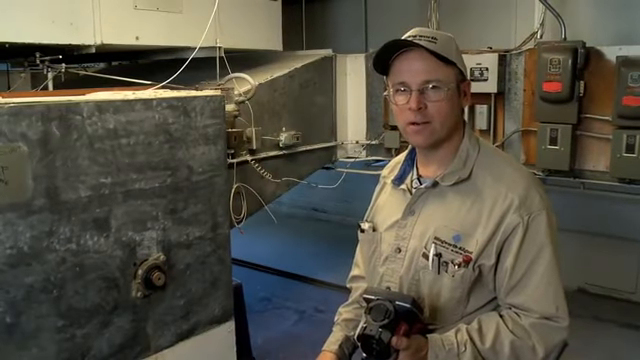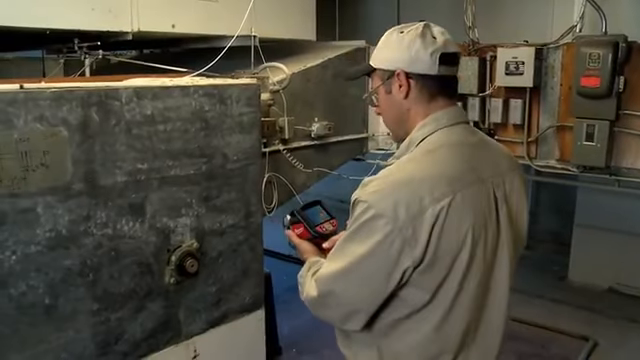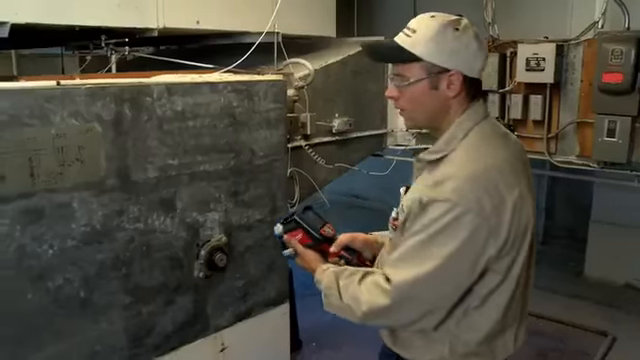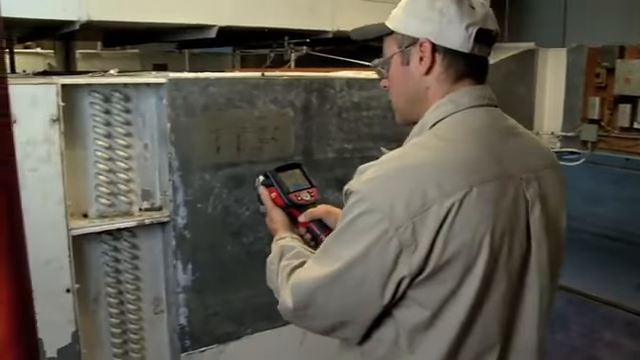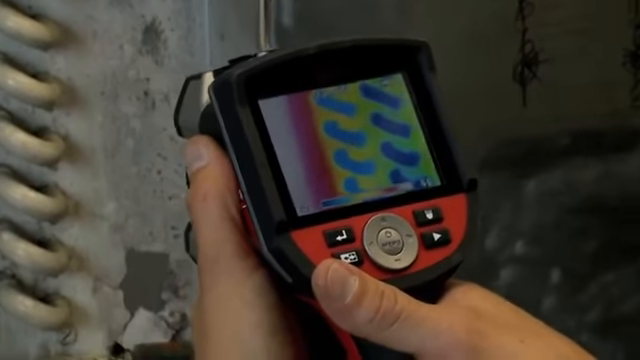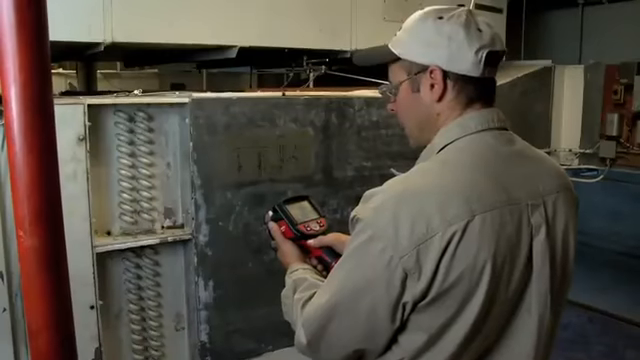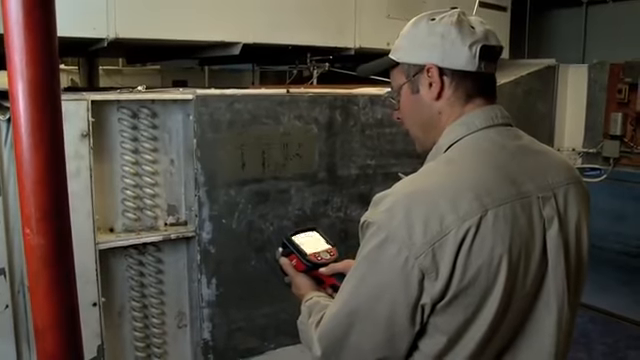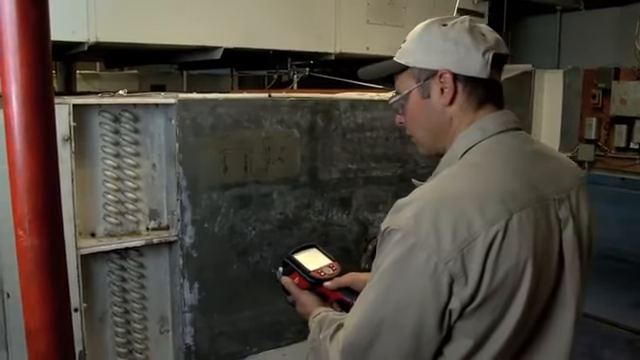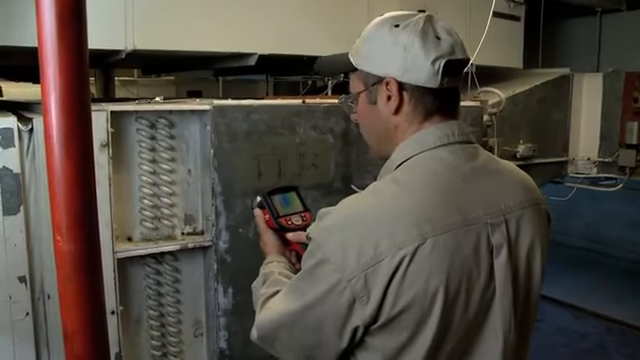On the back side of this air handler, I can get a general overview of this fan bearing and the chilled water coil. In a quick shot, I can see that this fan bearing is running at a normal temperature. I can come over. The nice part about the thermal imaging gun on this chilled water coil is that I can see several U-bends at a time, whereas with, say, a digital thermometer or laser thermometer, I'd have to check individual tubes one at a time. Here I can see that all the tubes are running blue, which means cold. It's a great application to have the thermal imaging gun.